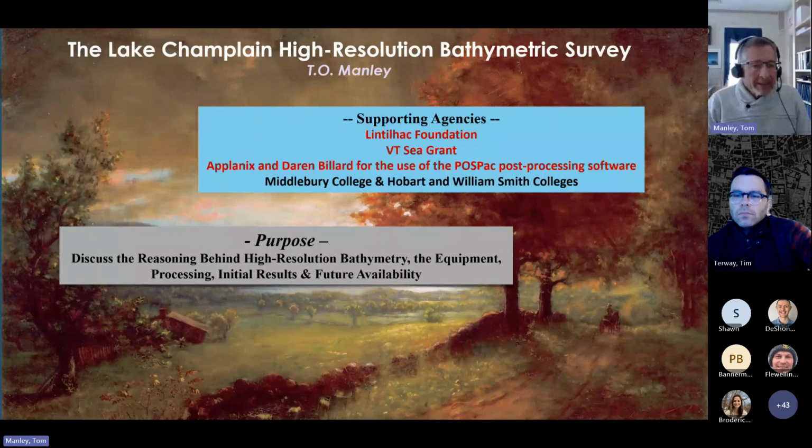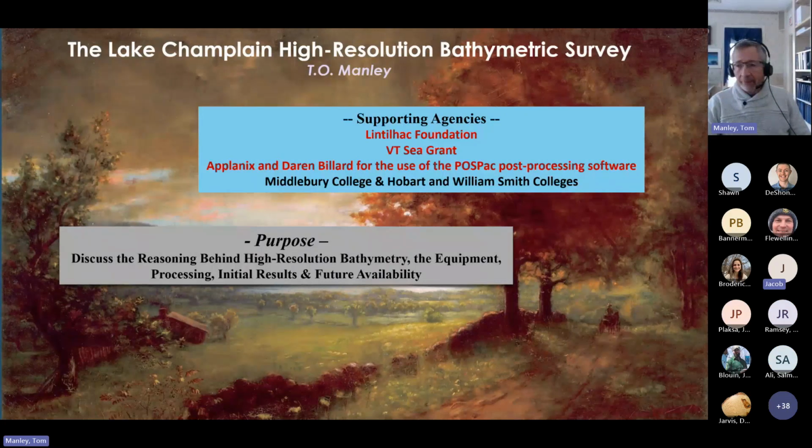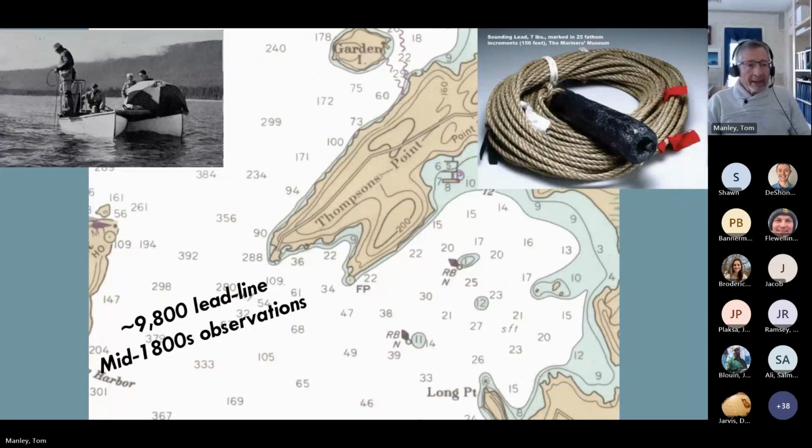But before we get into the workings of the multi-beam program, it's worthwhile to go back and take a look at the progression of bathymetric data for Lake Champlain. For anyone who's plied the waters of Lake Champlain, you have at one point in time or another run across the typically used NOAA charts based on roughly 9,800 lead line observations taken in the mid to late 1800s.